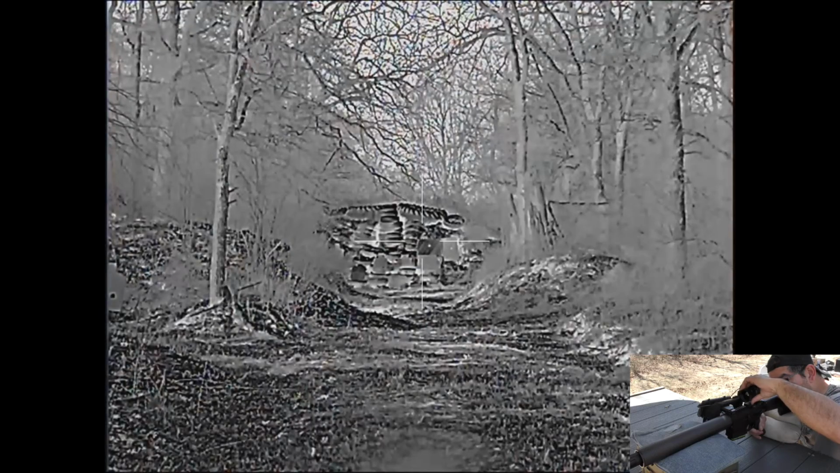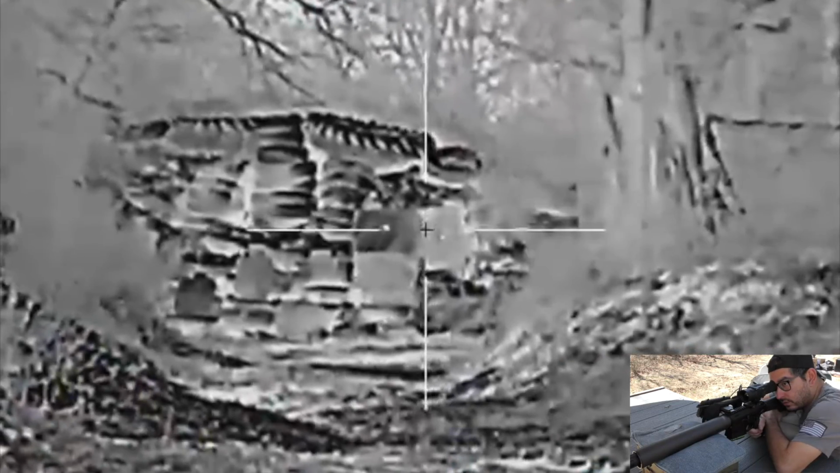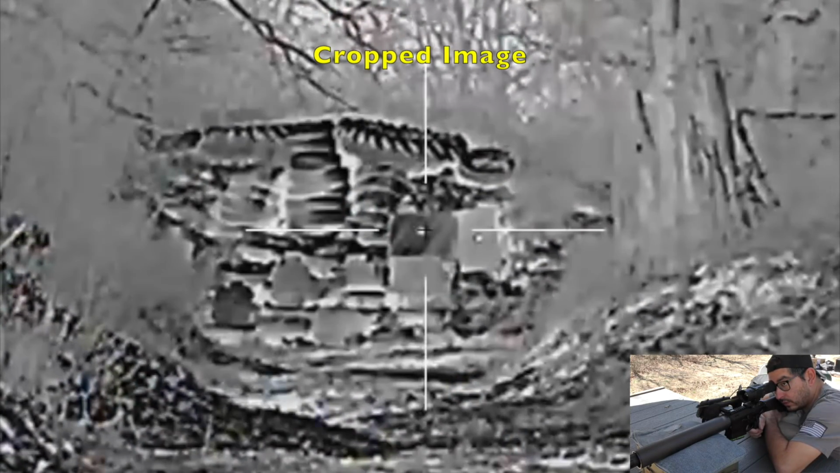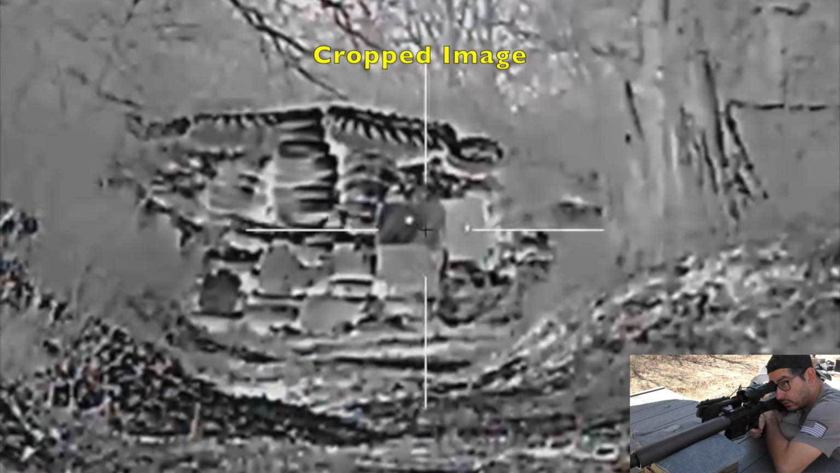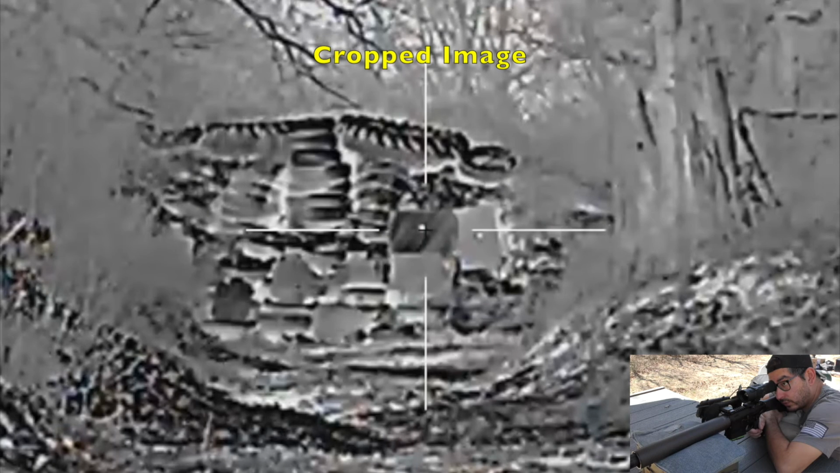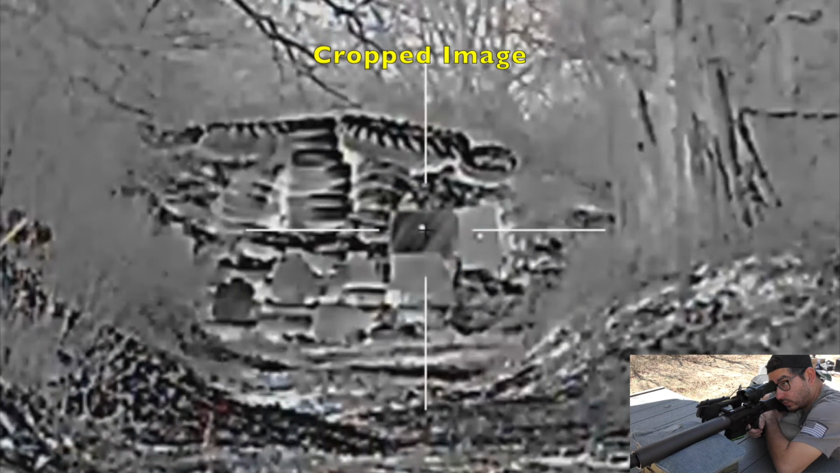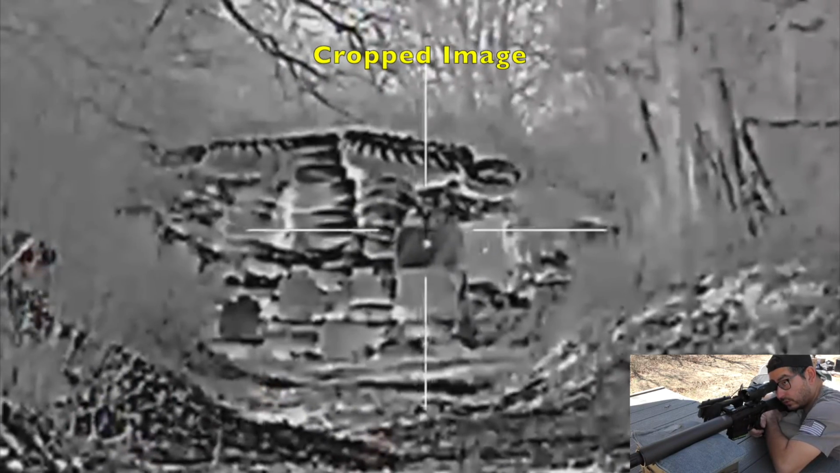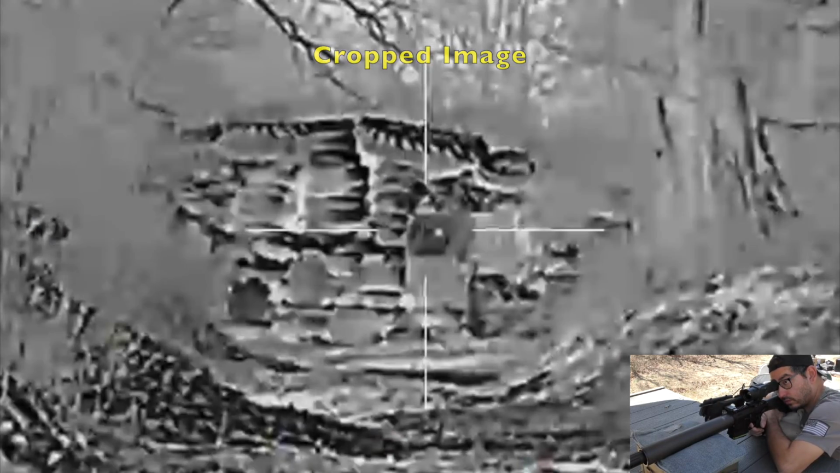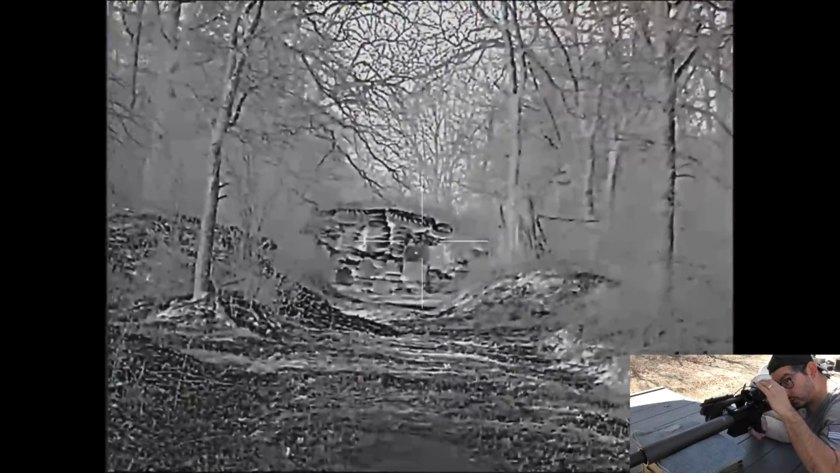I'm going to zero at the base magnification, no digital zoom. Two shots just generally gives me more confidence when dialing in the final zero at 100 as opposed to just taking one shot. So I've got a very steady hold. There's one. There's two. All right, we will put the scope in standby, turn recording off.